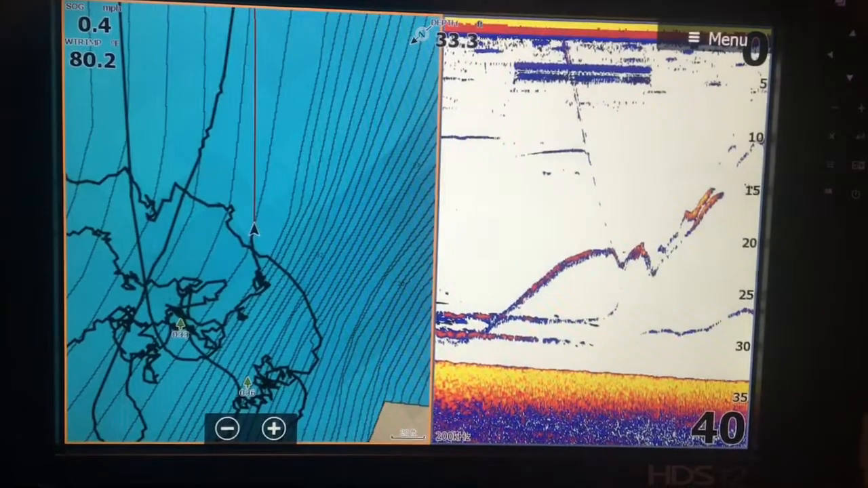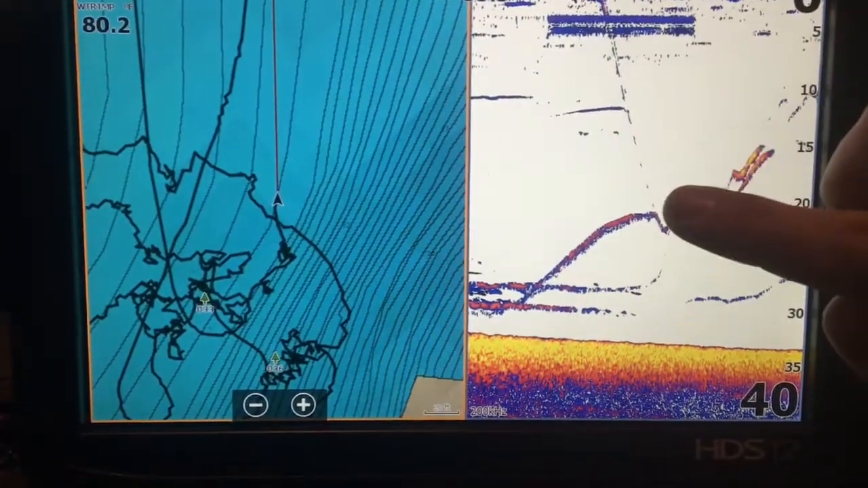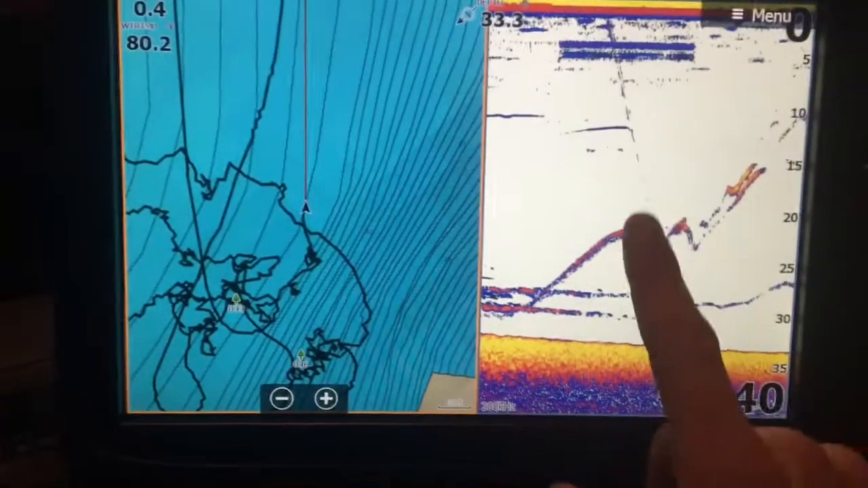This is another drop shot fish. This is actually one of my best drop shot big fish. Dropped down and met him in the middle. I just seen him coming up. I was like, I'm gonna meet him in the middle. And I did, and I caught him. That was a fun fight.